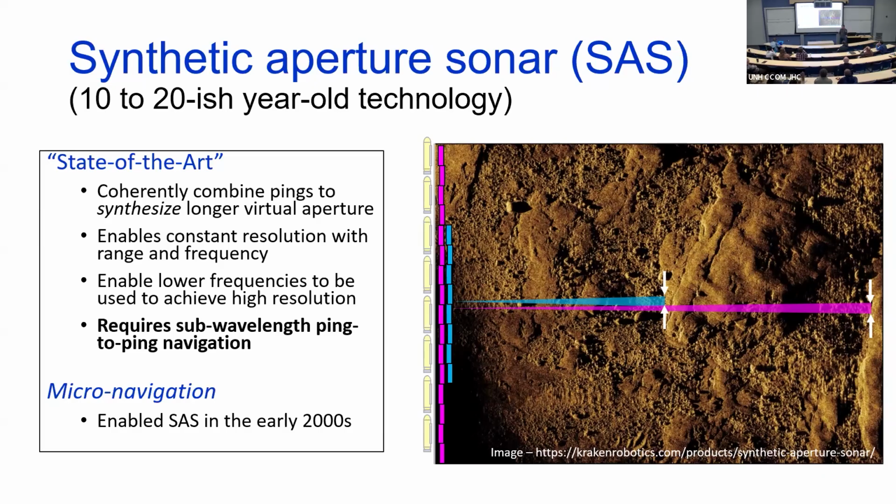There is a trick. The reason this took so long to turn into a practical application is because you have to straighten your array to sub-wavelength. So imagine you're at 100 or 300 kilohertz. It has to be straight to sub-millimeter resolution. But there are data-driven methods to do that. I won't go into that. If you're curious, you can talk to me or Tom Blanford, and we can tell you what that is.